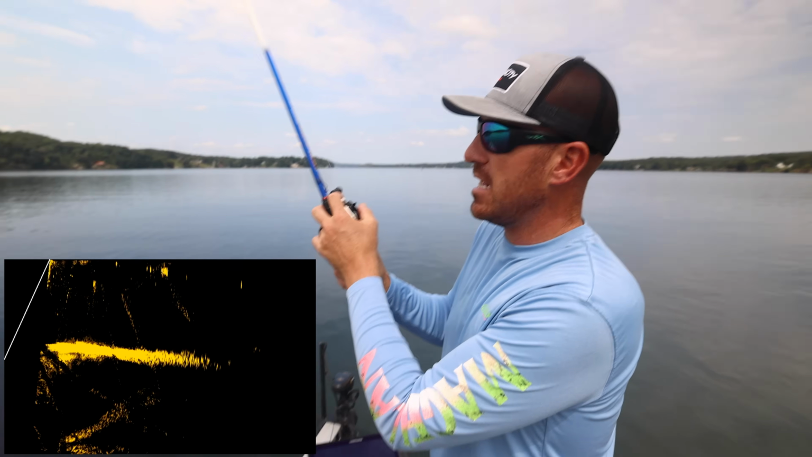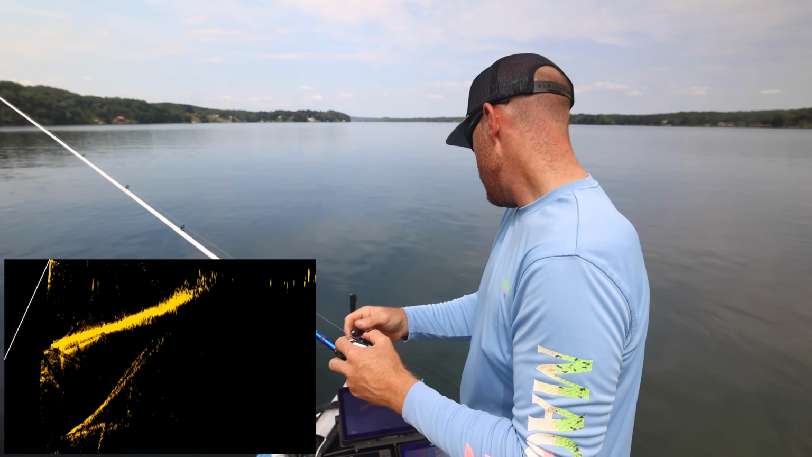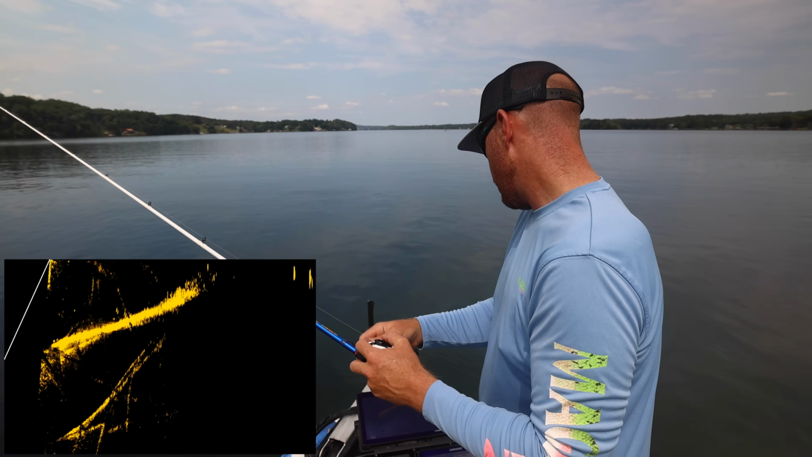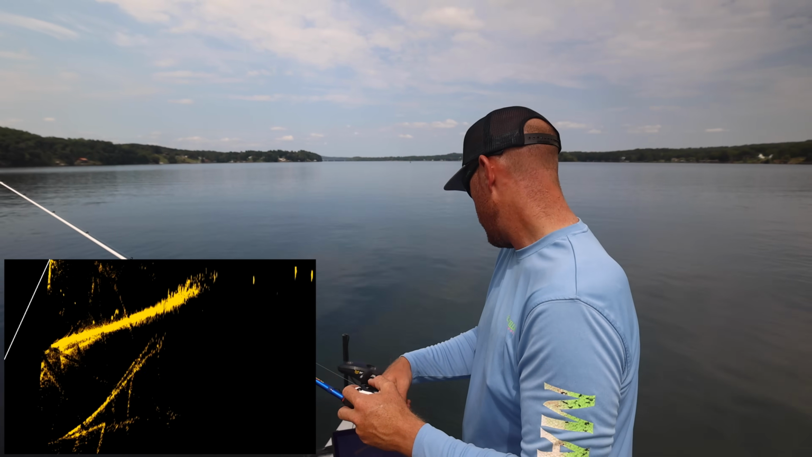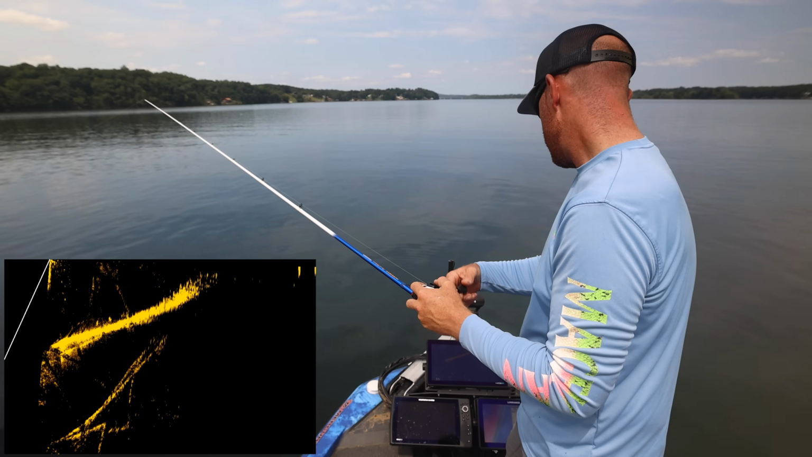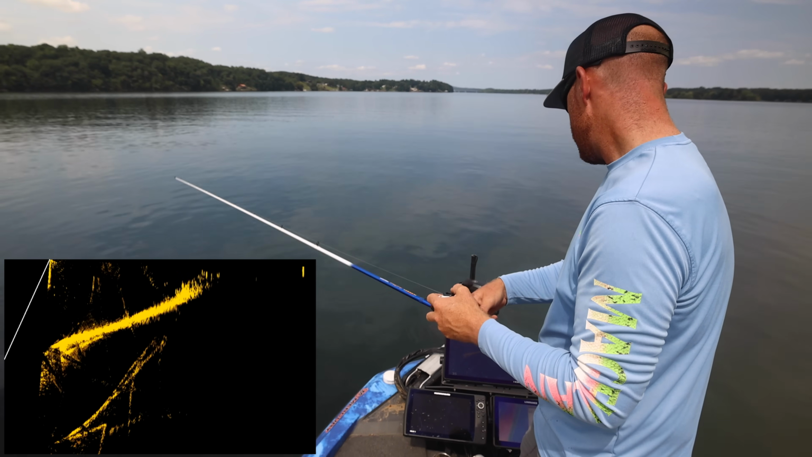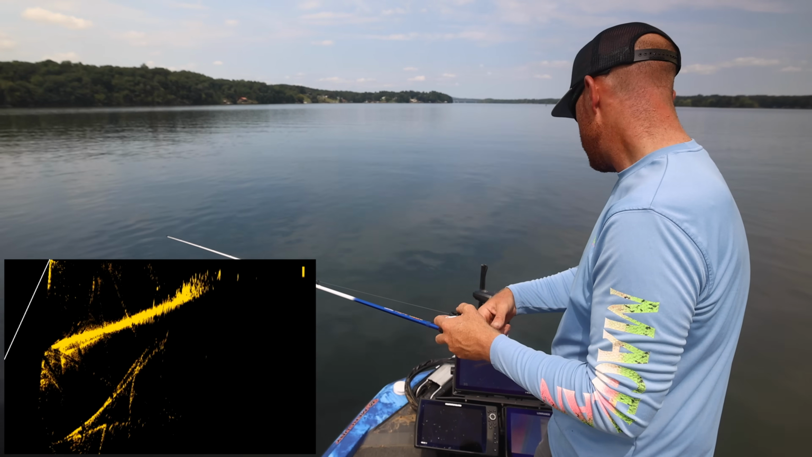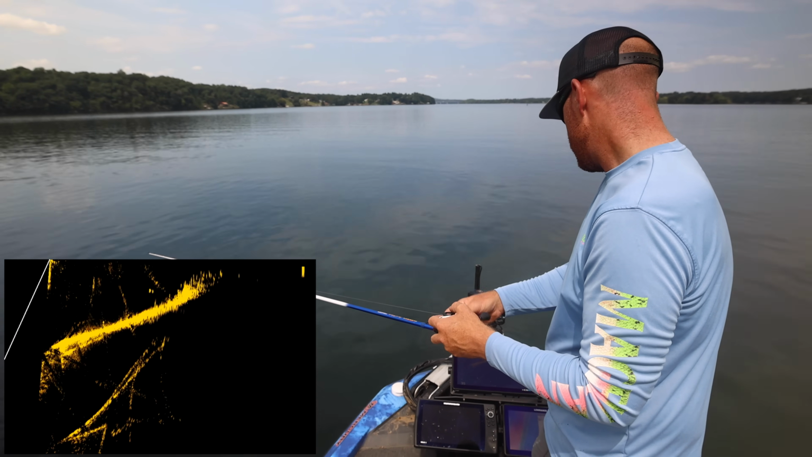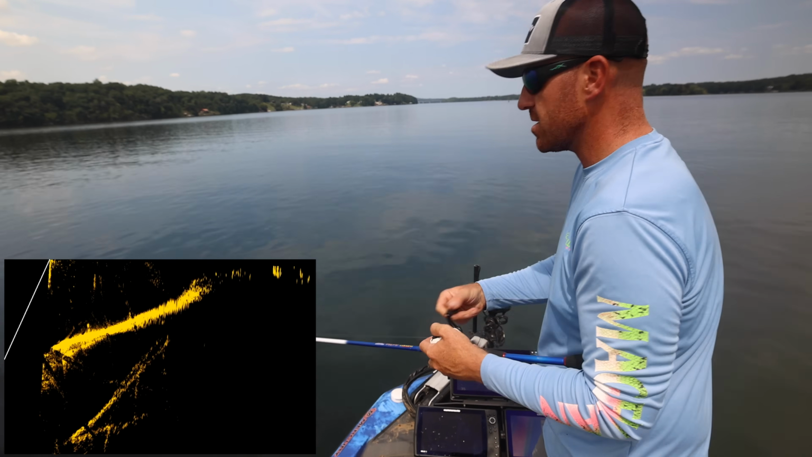I was able to see that there's even fish on the other side. I'm throwing a little 1/4 ounce head, and I was able to see there's a fish on the other side. Oh, there's no one in it. Come on, bite it. Bite me, please. Okay. Let's try and make one more catch. I want to catch one now.